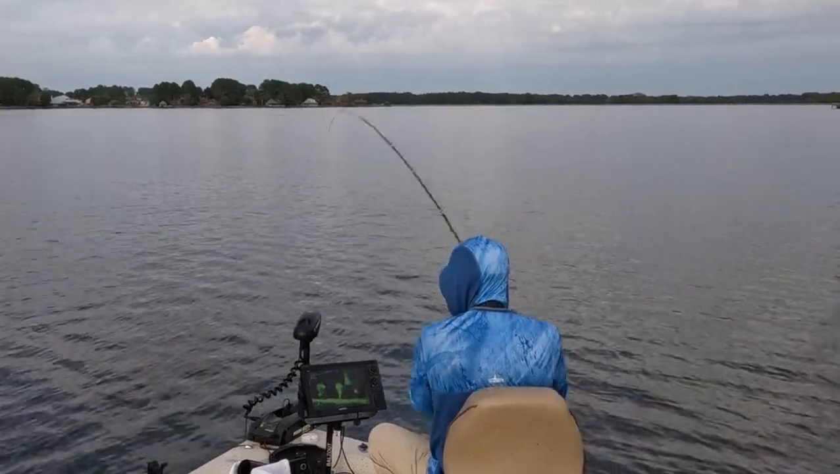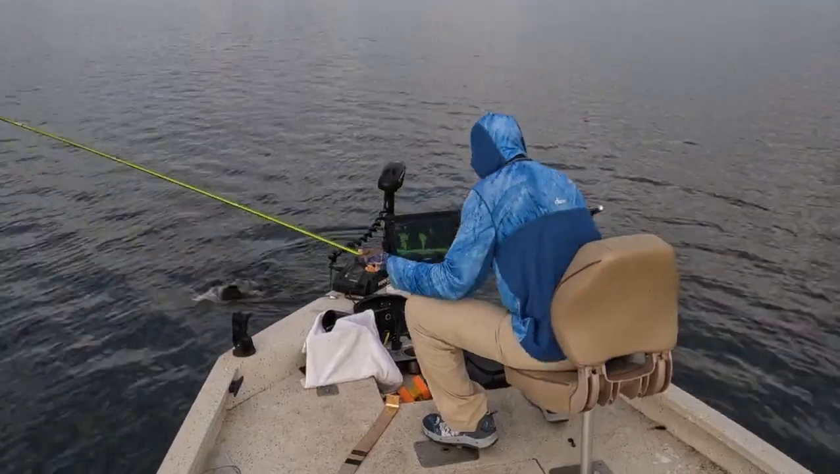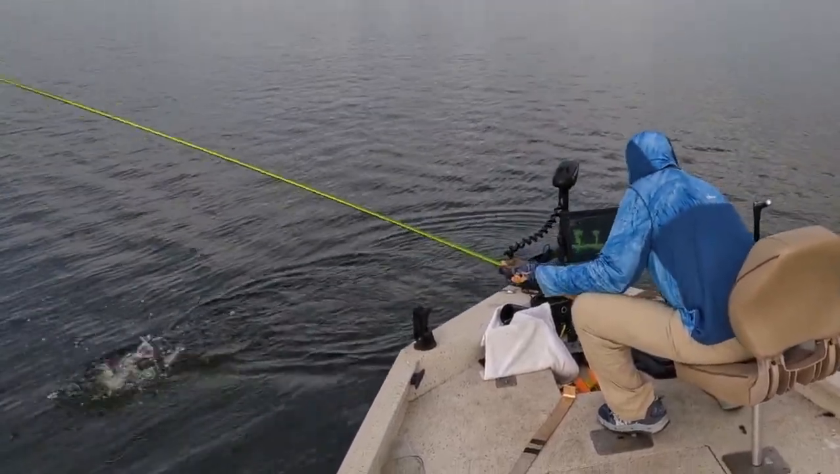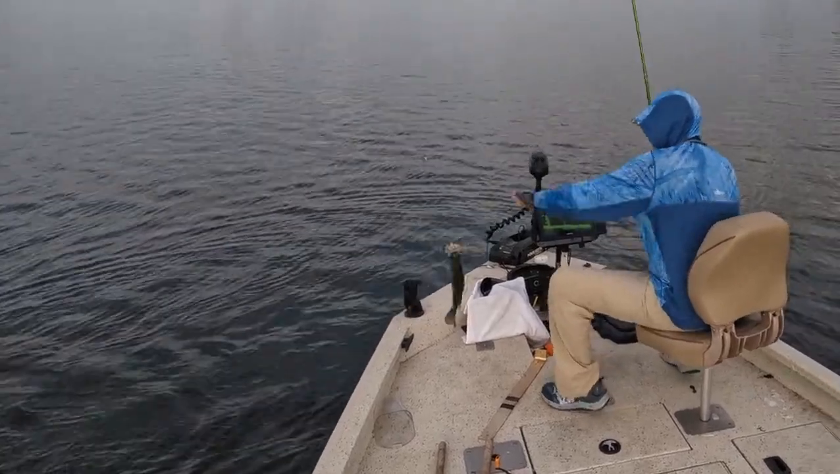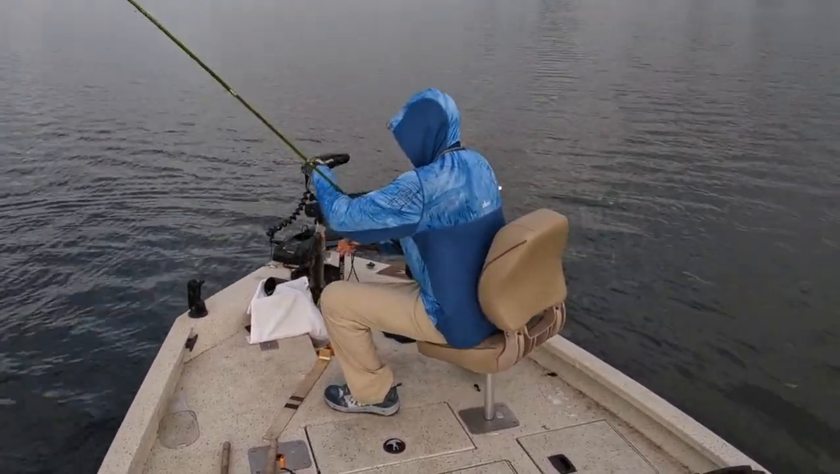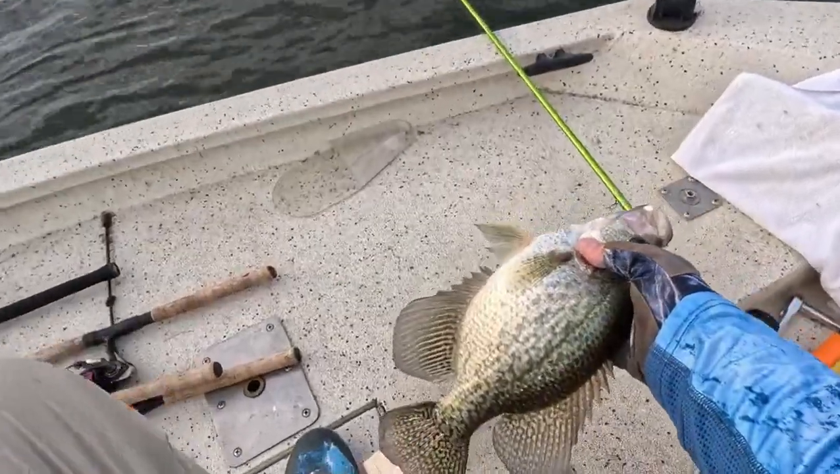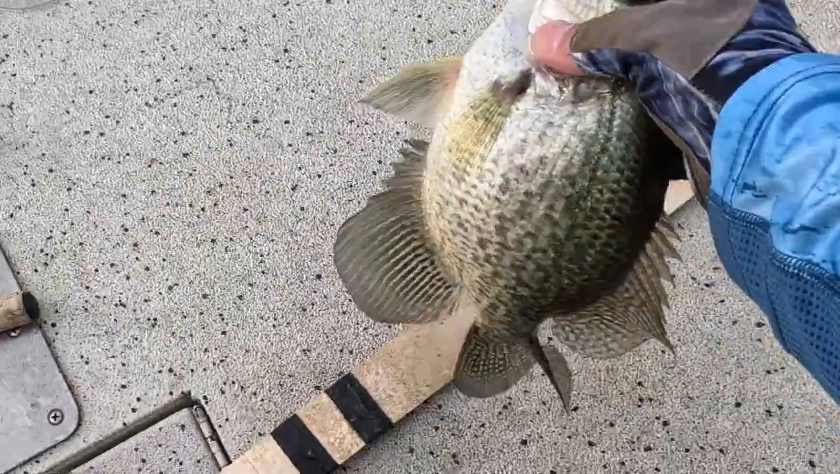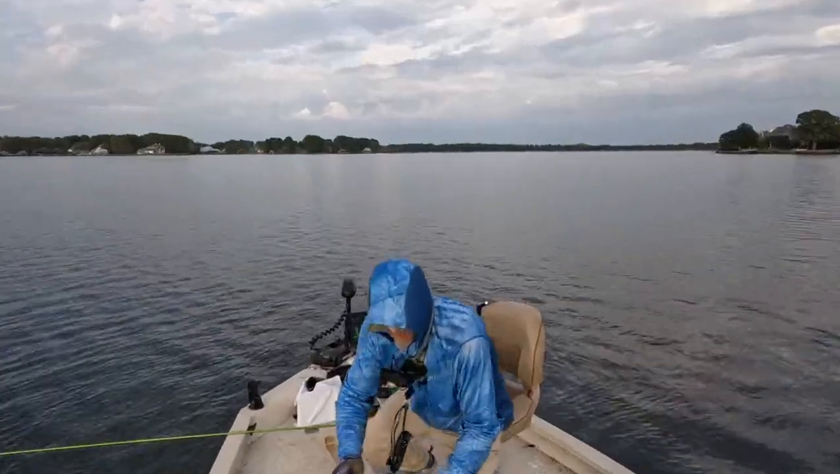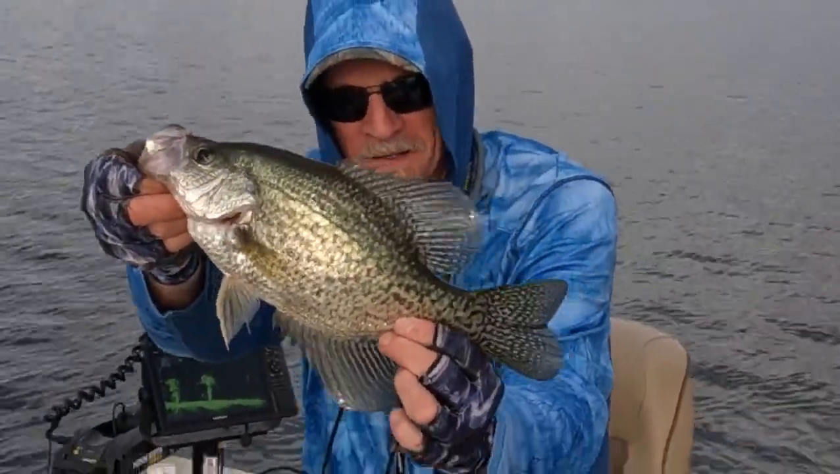This last fish of the day, it's a nice one. Fortunately, I don't have live scope footage, but he thumped it. I set the hook and bring him to the boat. This is a nice black crappie. I think he's over 13 inches long. Thirteen and a half. 13.5 inch black crappie.